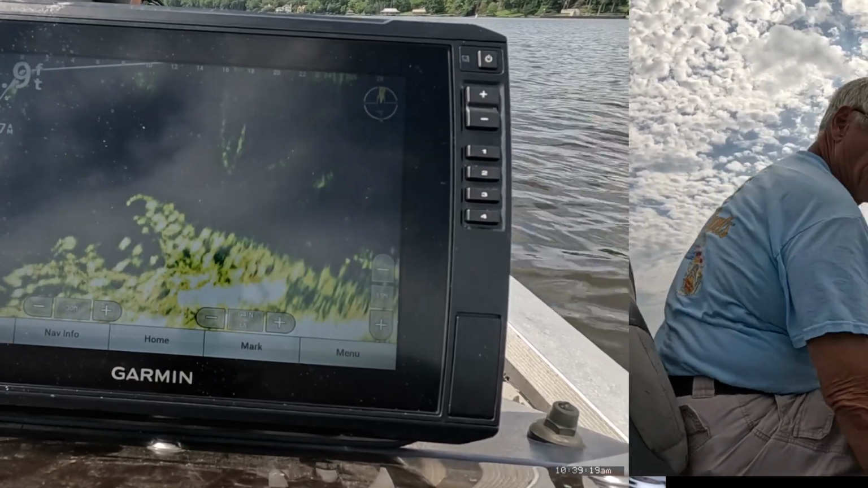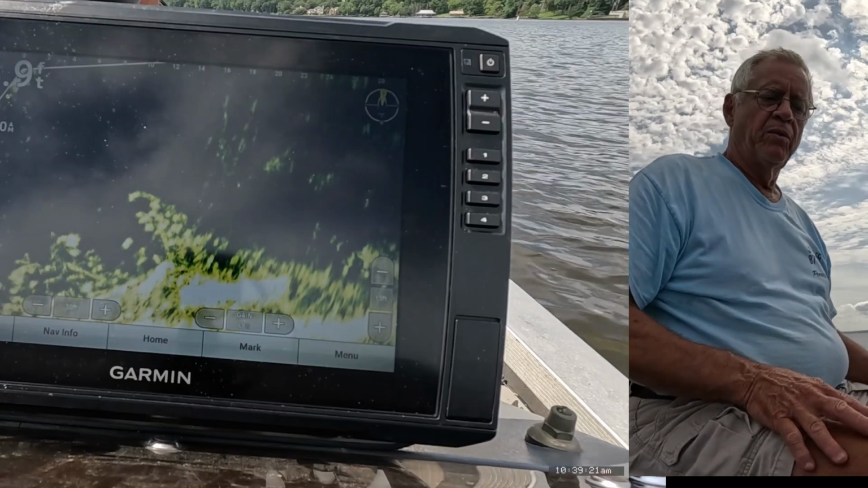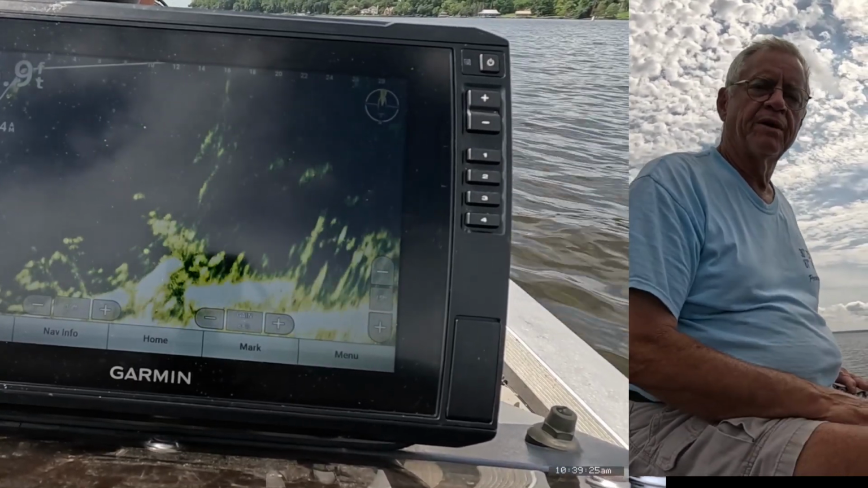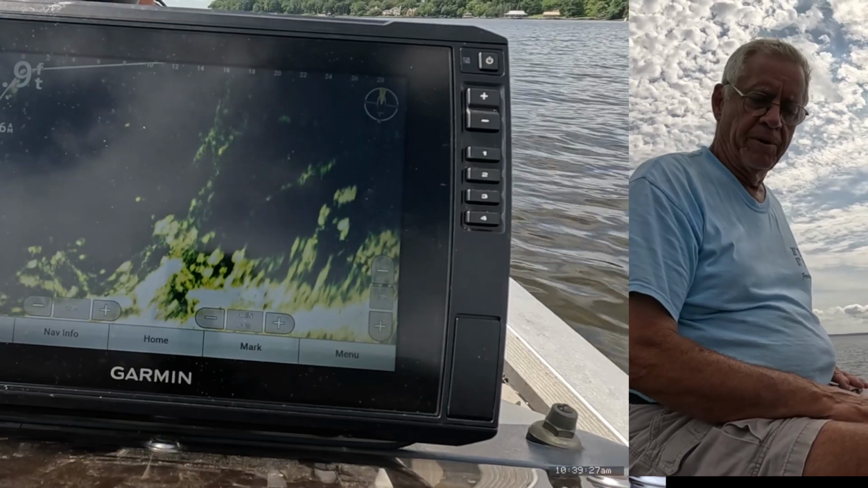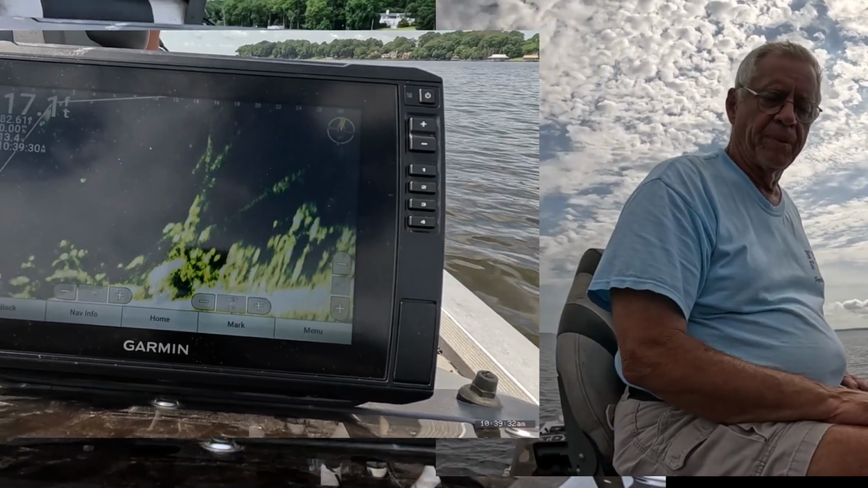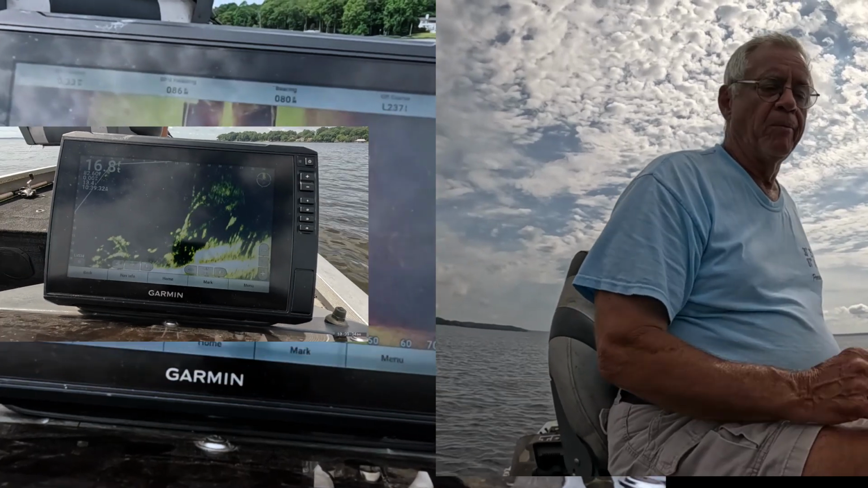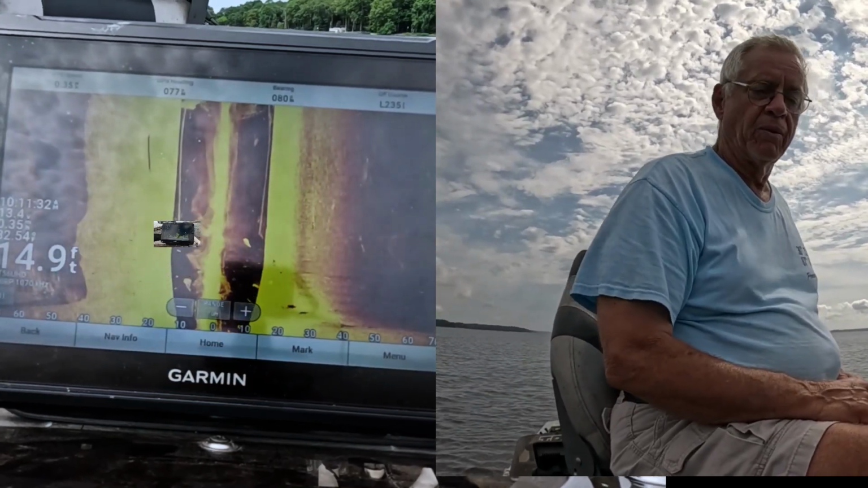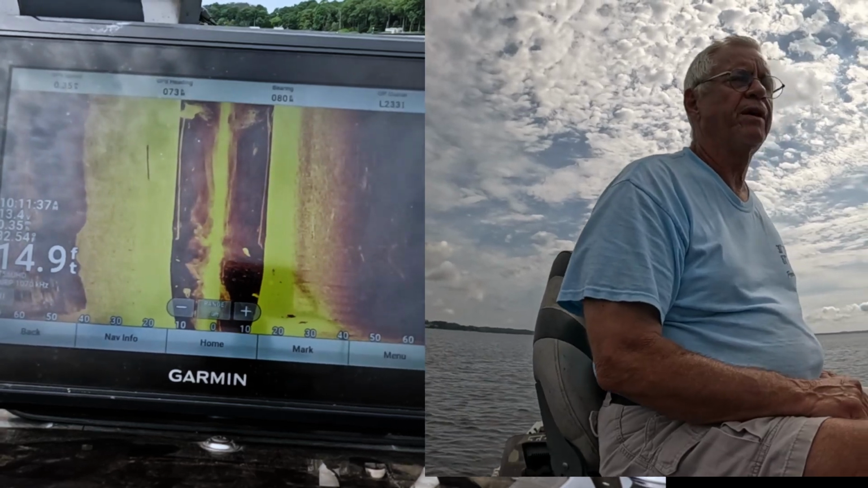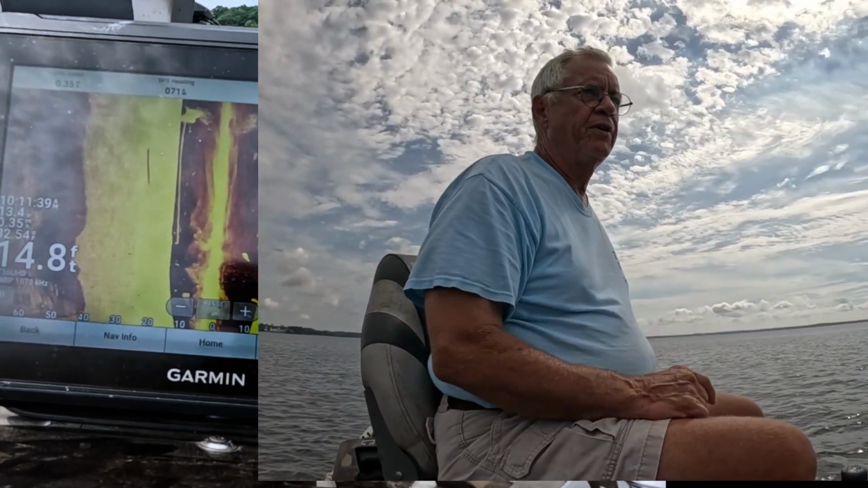But people, that's just about how easy it is to find these things with the technology we have today. Side imaging, side view, whatever you want to call it, depends on if you got a Humminbird or a Garmin. All of them are great. Don't buy a unit, in my opinion, that doesn't have side imaging on it. Just don't, because that's more important than anything I can think of. You can find fish so easy.